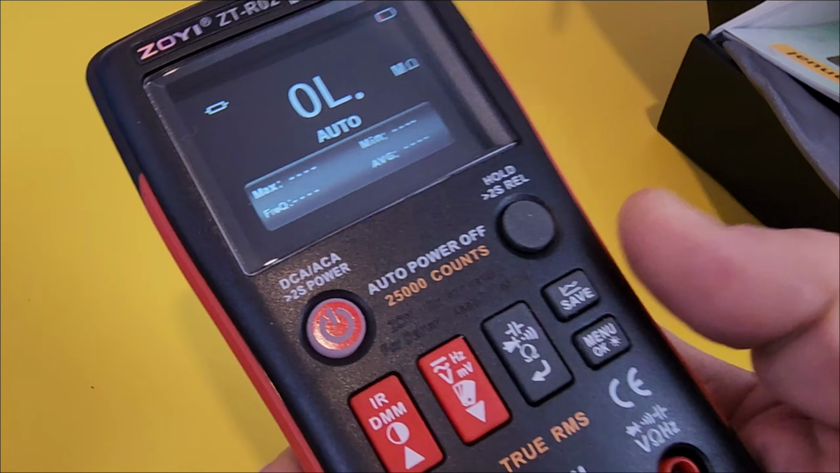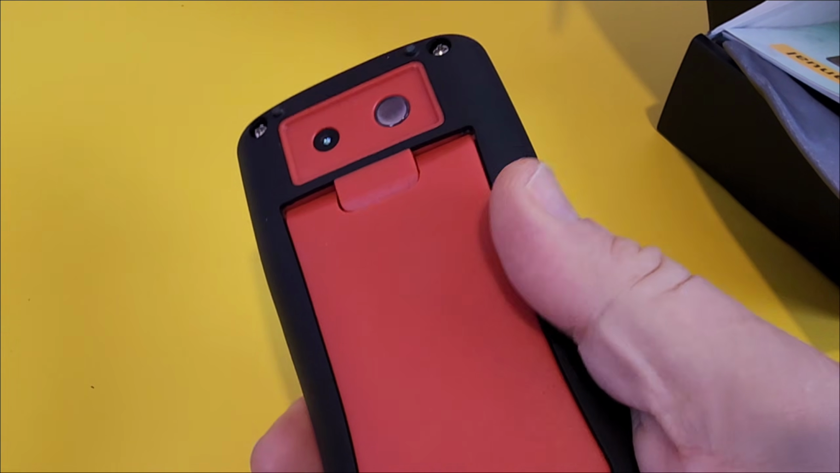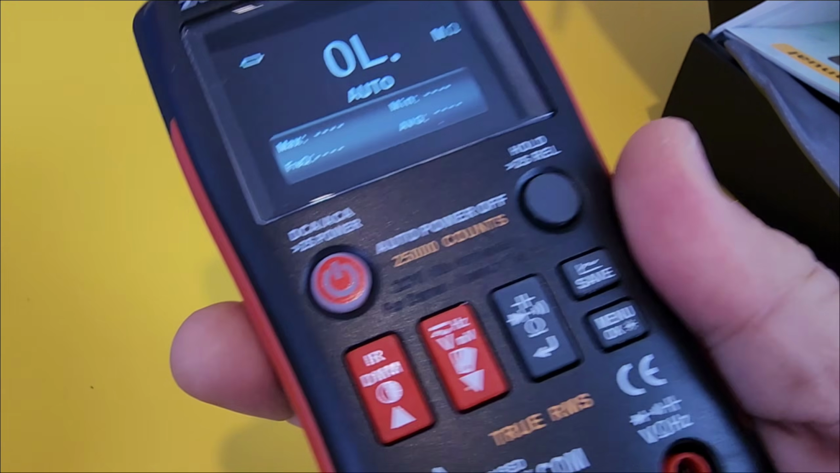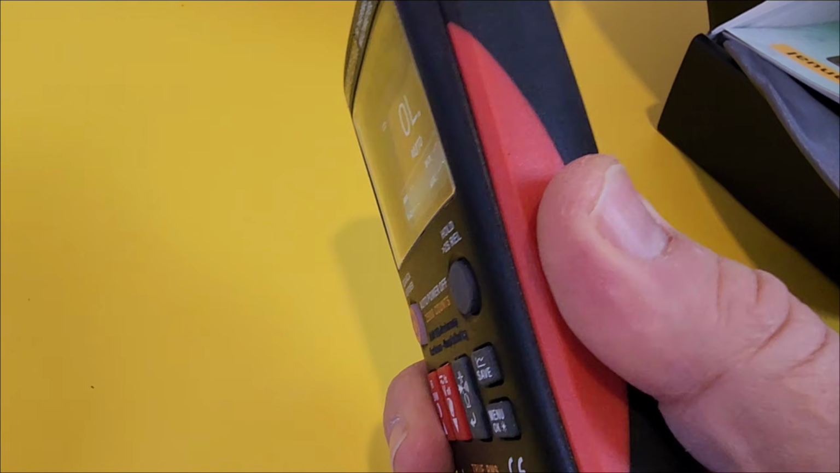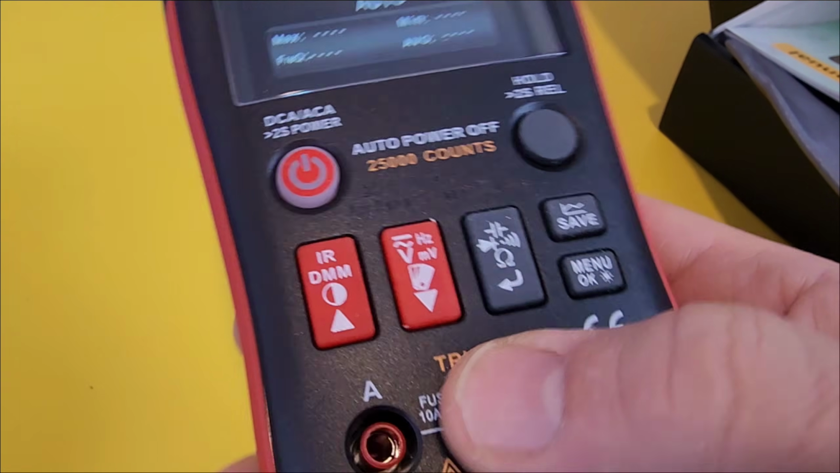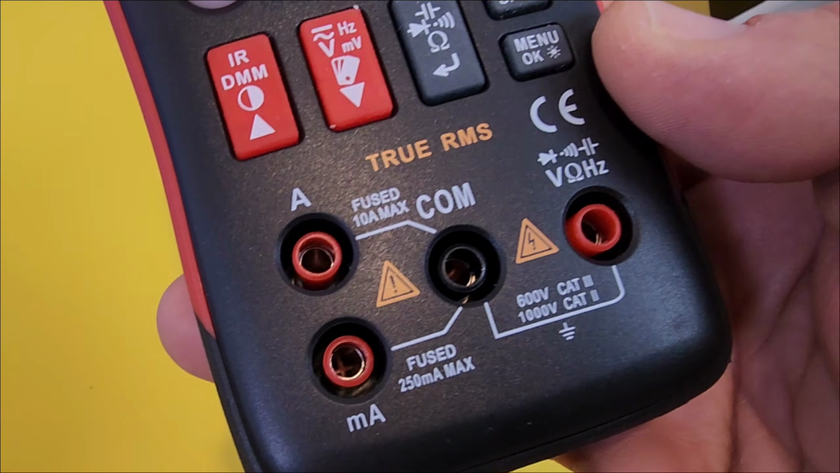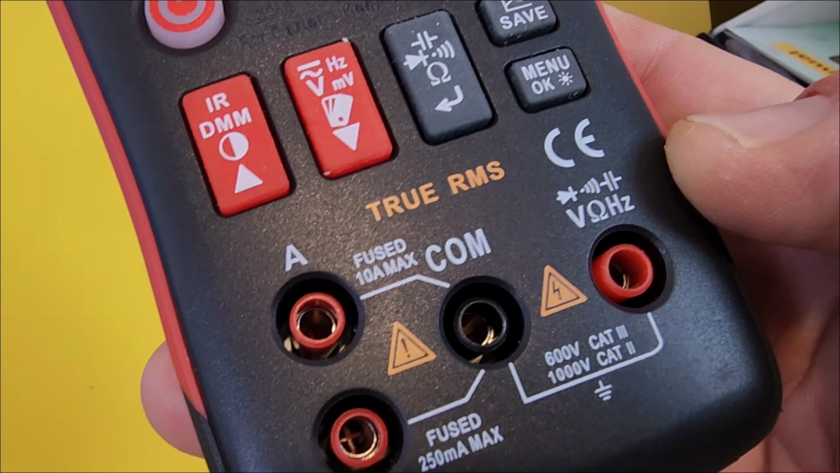How does it feel in the hand? Gotta tell you, it feels really, really good. Has a nice texturized, rubberized black molding here. Now the red is just like a hard plastic, but that black is definitely smooth and has a lot of grip to it. So if your hands are greasy or in the shop, what have you, you're not going to drop it. At least you shouldn't. All in all, really nice. And the buttons as well, soft touch buttons, really nice texture. Overall, has a quality feel to the meter. I really like it. 4 inputs: high current, low current, common, as well as our volts, resistance, frequency, capacitance, diode, and continuity.